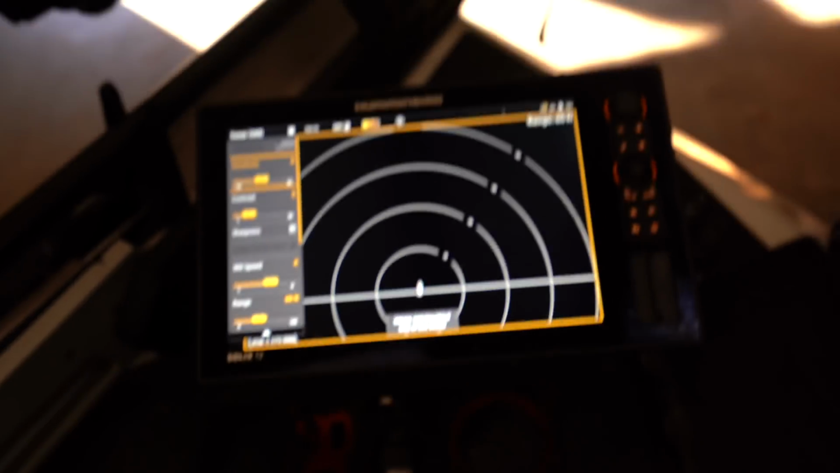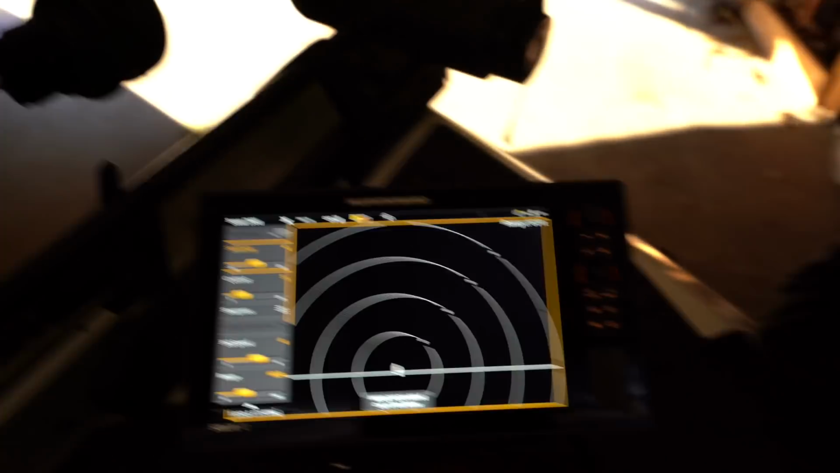But as you can see, the settings that we were running today, we had our contrast on 5 and the sensitivity on 4, and that was giving us a really clear image, especially on those rock piles. Man, when we were on those rock piles, we could see every single rock, and even could see fish sitting outside of those rocks and even at times on top of them.